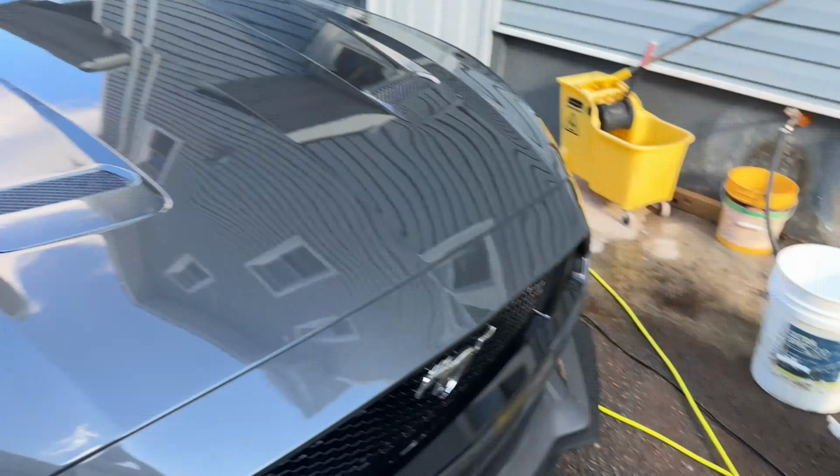What's good? All right, just a couple days later, and we finally got the car clean. As you guys saw in the previous clip, it was very filthy. Sorry for the wind, guys. It's kind of windy, and I kind of got it cleaned up a little bit. You know, it's not too bad. You guys can see the paint.